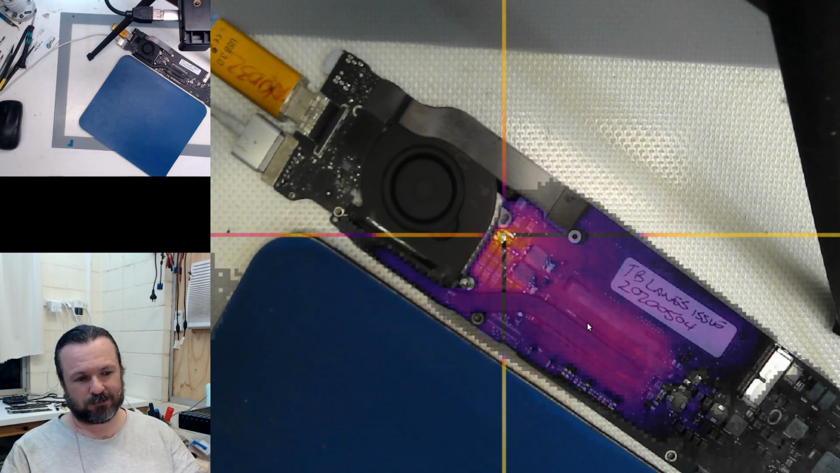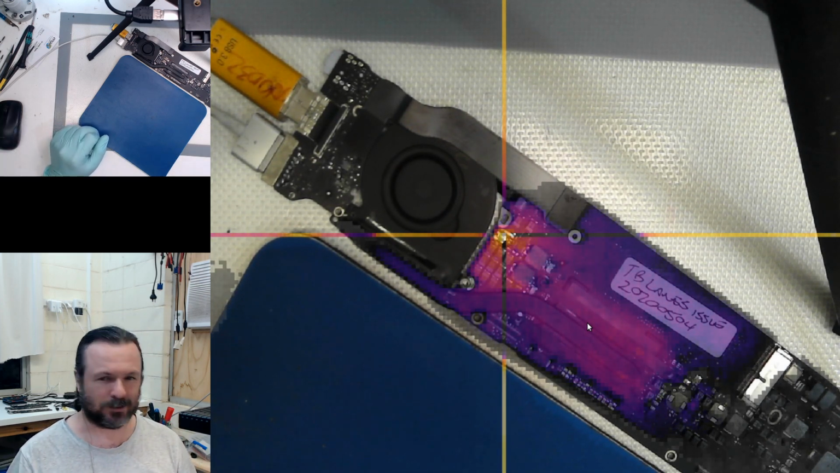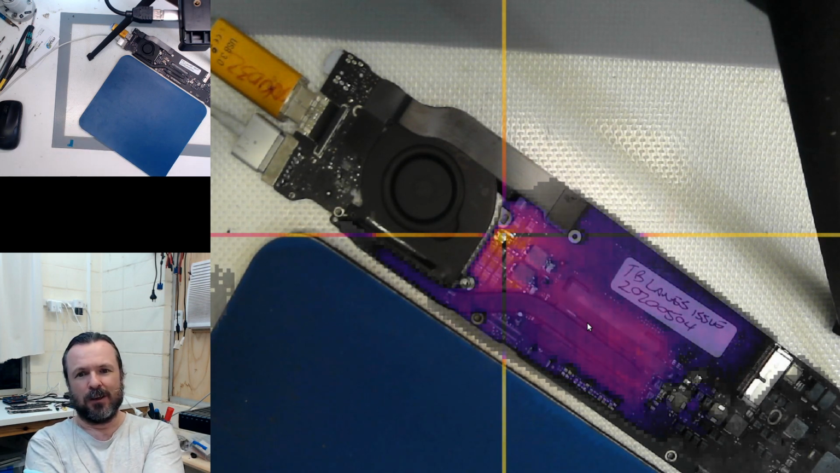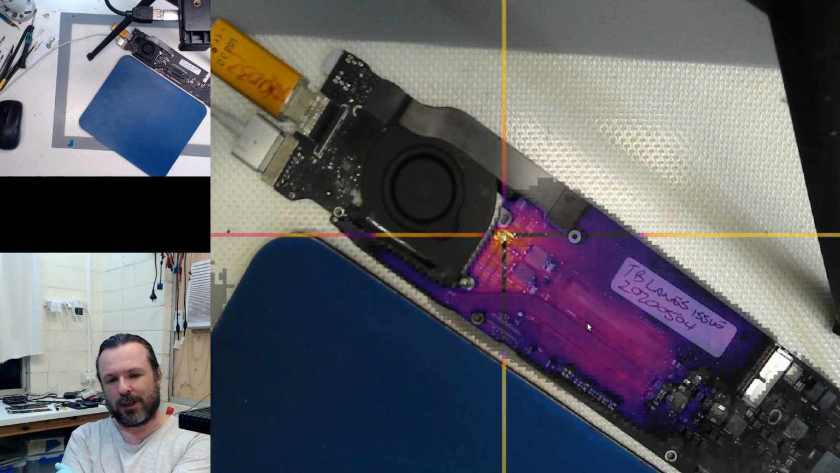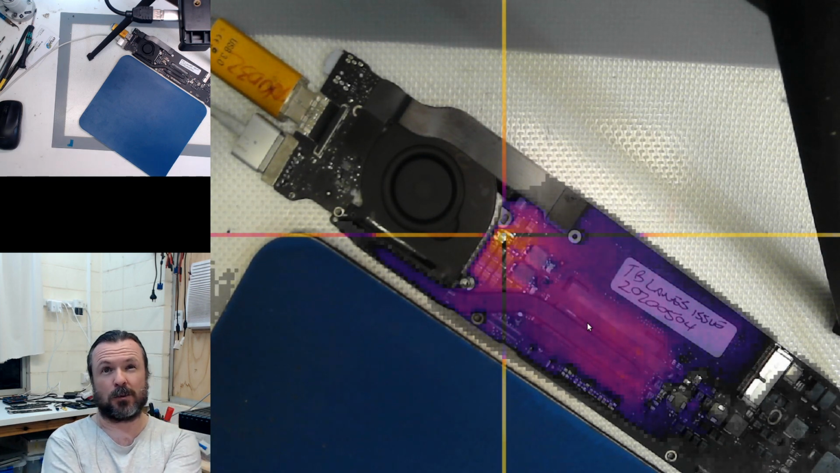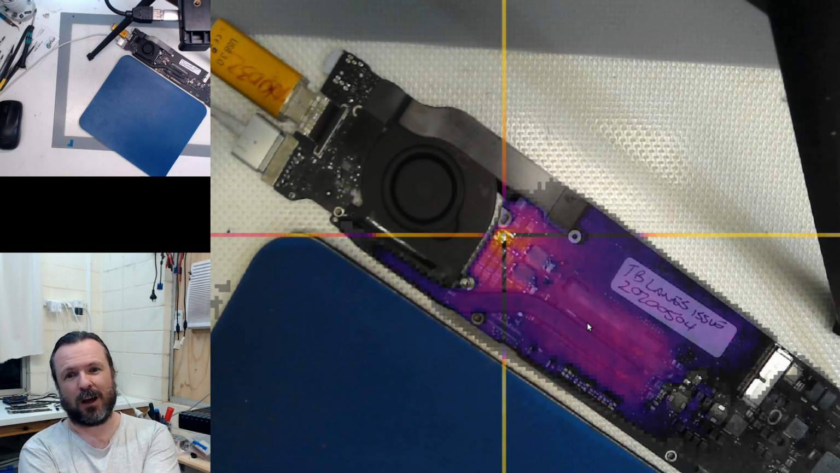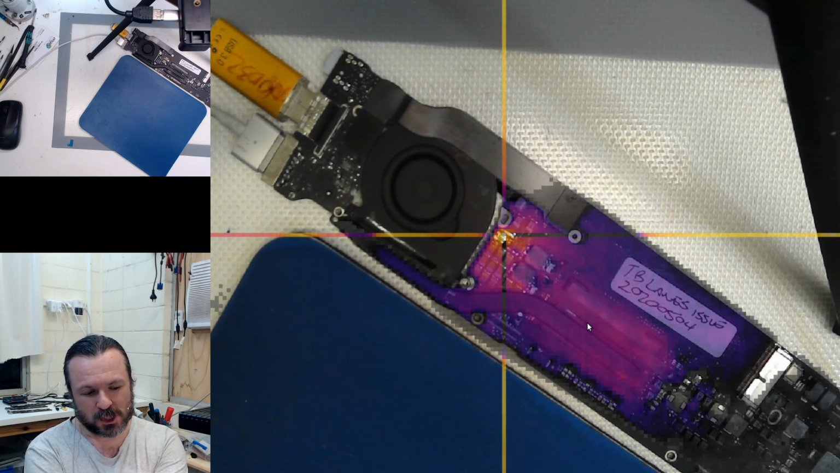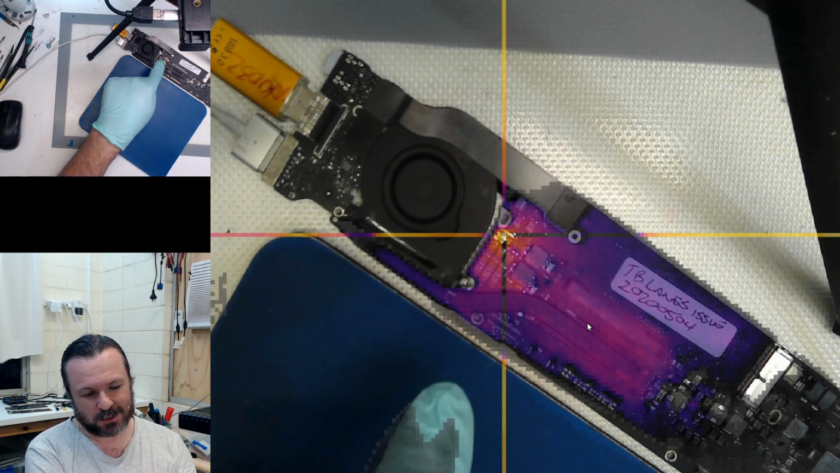But again, it's just a normal short. How boring. I'm not sure how I'm going to do the thing. So, well, that's pretty useful though, nonetheless, because that's 250 ohms. And that is not a hard short by any means. I could probably put my finger on that.